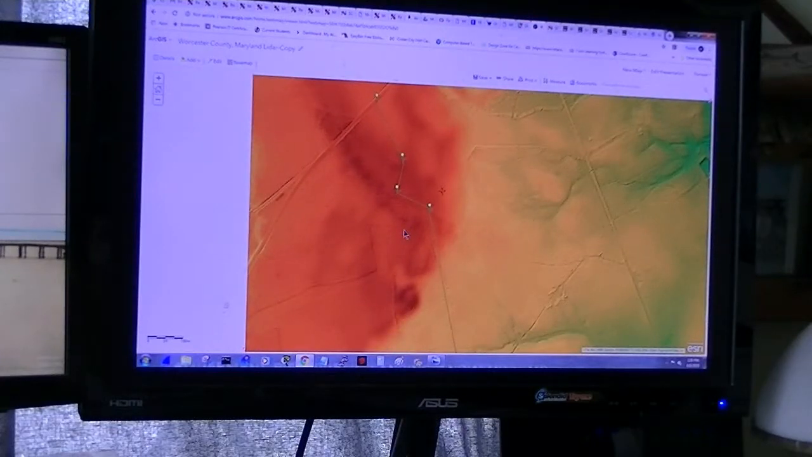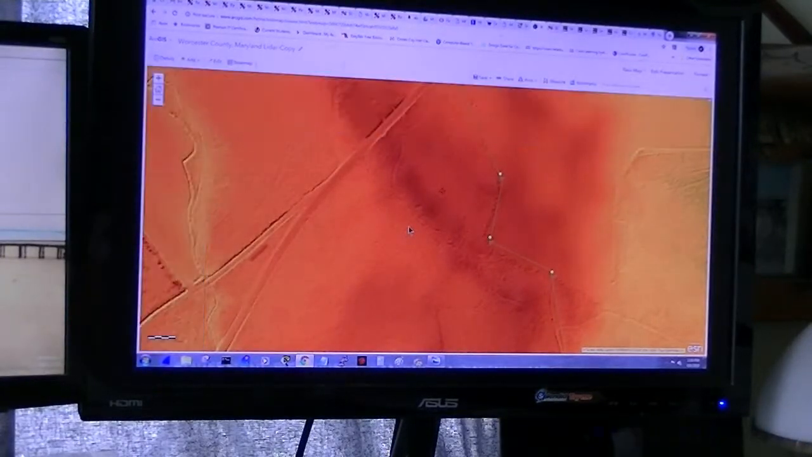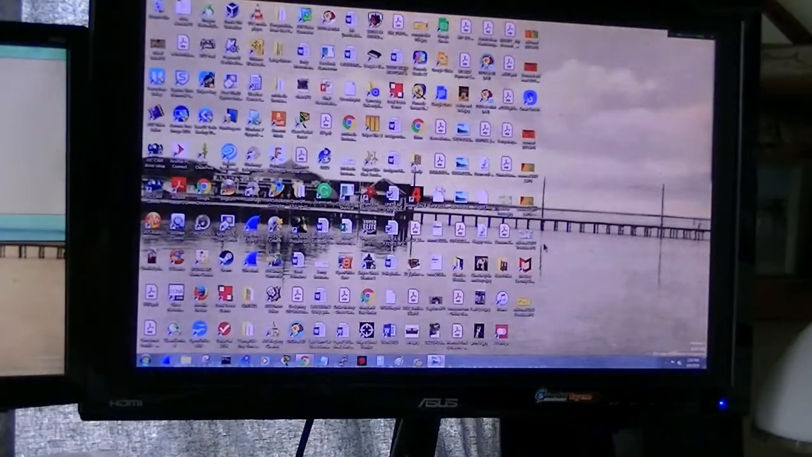Pull this to center and let's do some investigation. Just bear with me a second and I'll get my other map up.